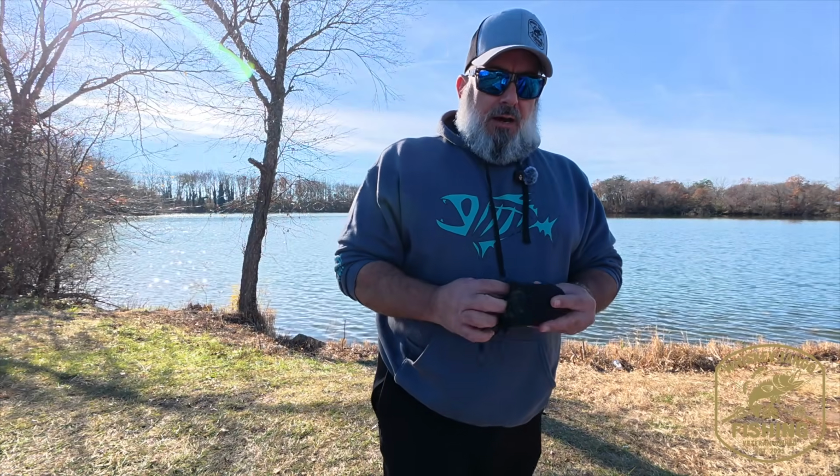It's got 4 times the pixels, so better marking and better clarity in shallow water, especially depths of 15 feet and less. It'll pick up a lot more, is what they claim, right? So what we're going to do is go ahead and hook this up.